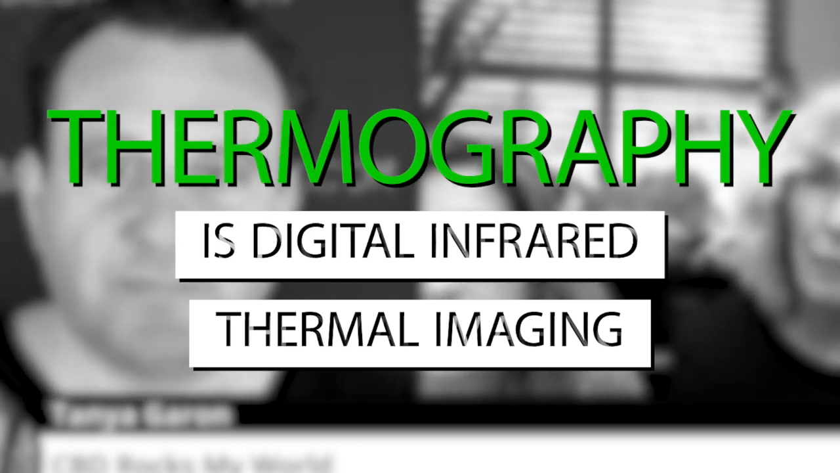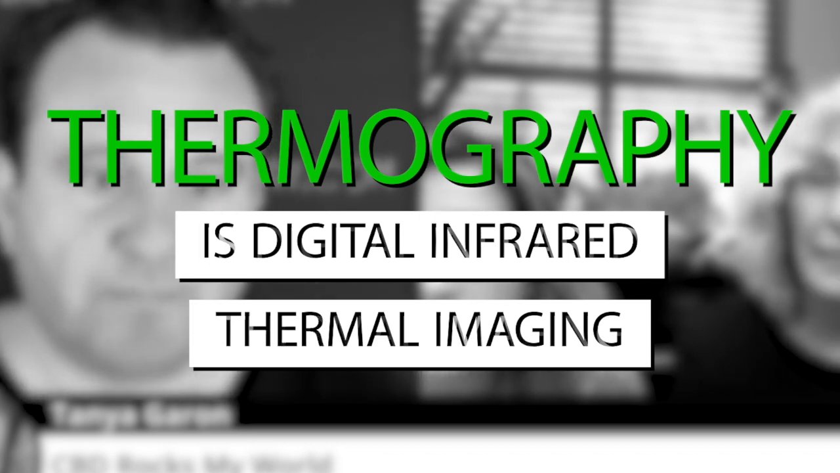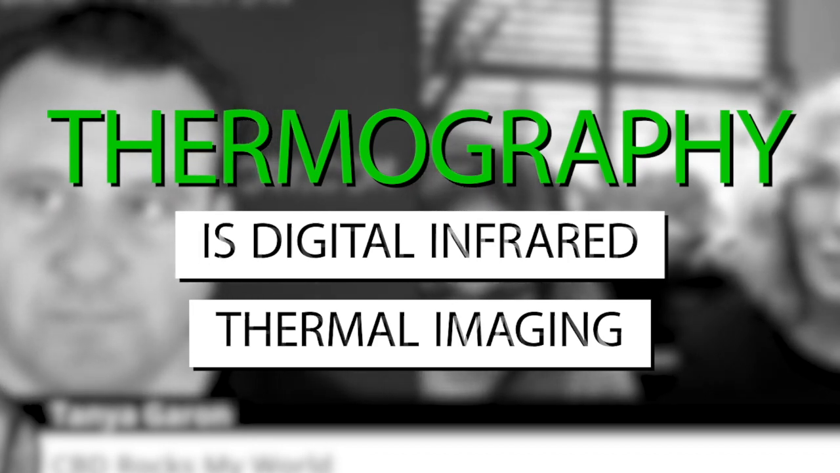It's a camera, and we take pictures, an infrared camera. It sees right through your body, and what it picks up is inflammation and patterns and signs of beginning pathology. So it's a very helpful tool. There's no radiation, there's no compression, so it's a pleasant experience.